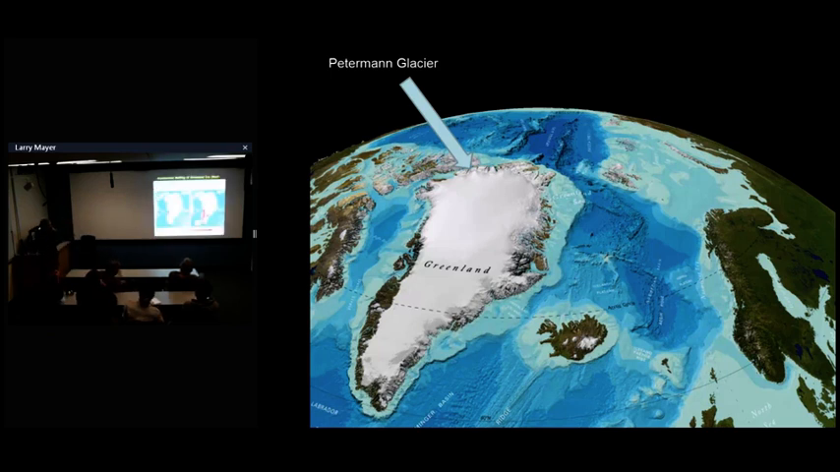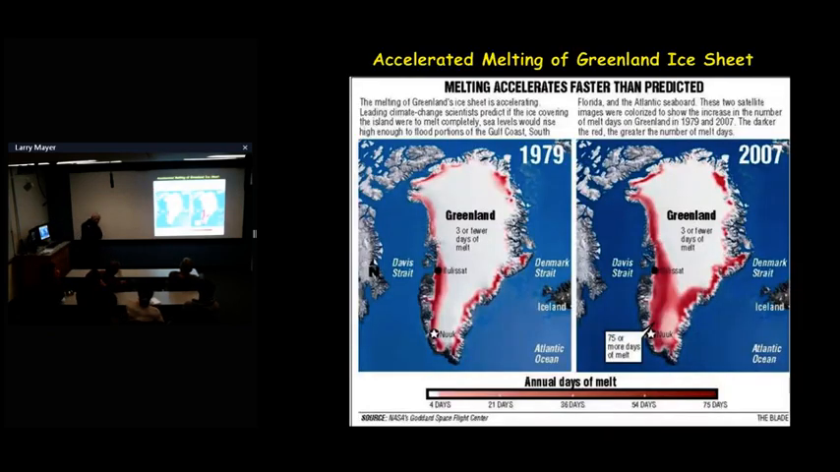And this really is what has brought so much attention to this area, the fact that the melting of the Greenland ice sheet has certainly accelerated quite a bit over the last few years. Here's a comparison of the number of melt days in 1979. 3 or fewer is the white, red is 75 or more, and you see 1979, very few 75 days or more of melting, while by 2007, that has tremendously increased, and I assume it's just increasing more and more.